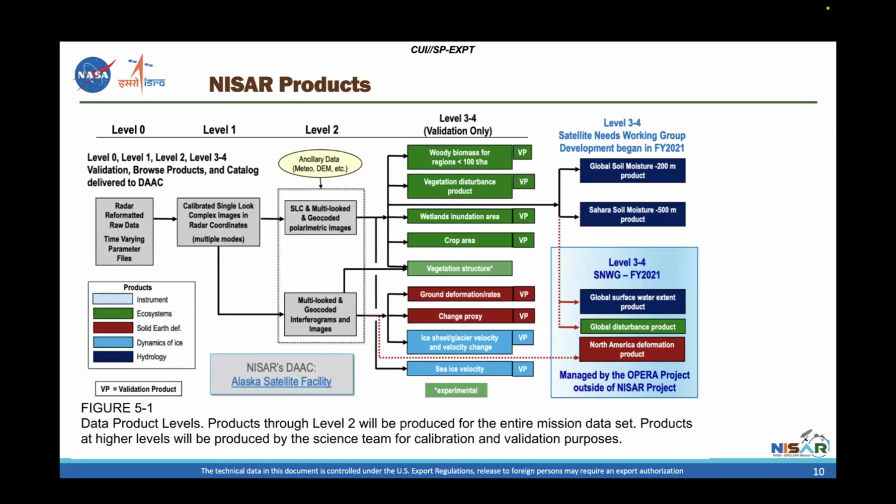So basically deformation time series. We'll produce time series over certain places on Earth as a validation product. I think change proxy or damage proxy maps will be produced as well. There will be several products for velocities for ice sheets and land ice and sea ice for cryosphere as well. So those will be available to the public, and they will also be stored at the ASF archive. That's the current plan.